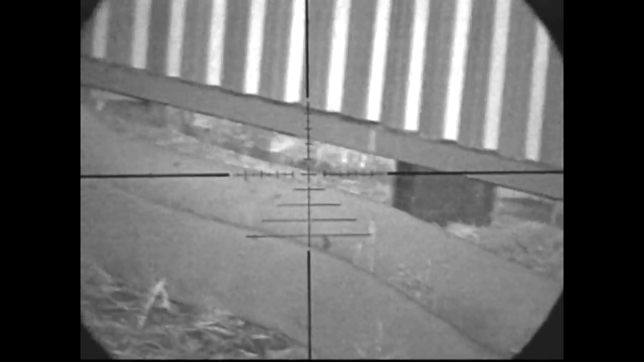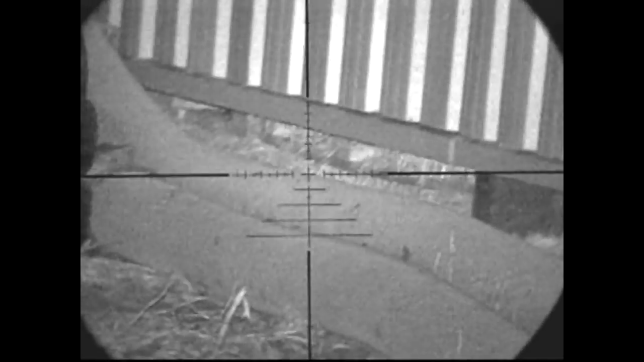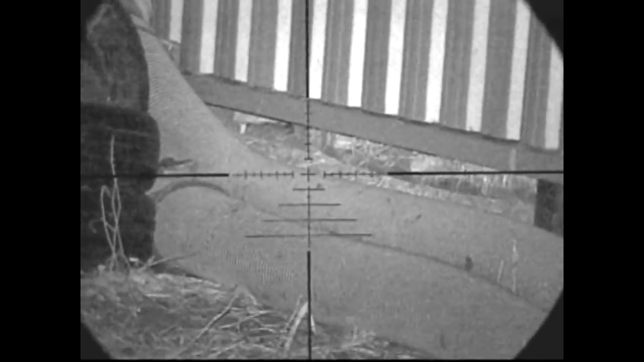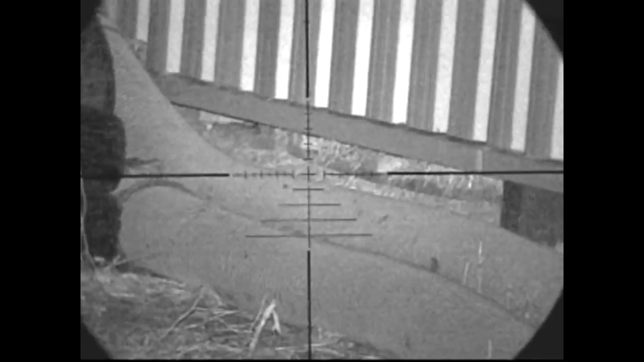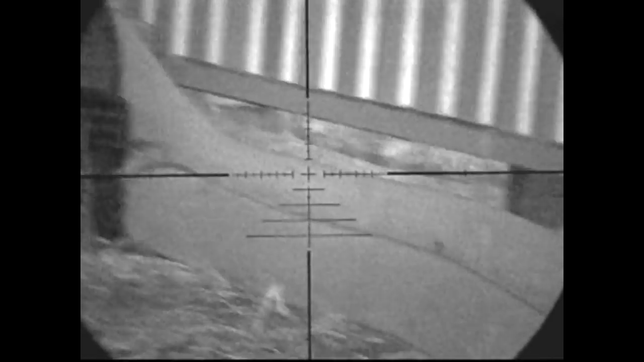Now this one, if you watch carefully, just quickly check there's nothing in there and go back. If you look carefully on the left hand side there, in the top left quadrant of that crosshair, you'll see some movement, and you'll see where his tail starts to spin. So again, that shows that one was hit with a nice clean headshot. He actually starts turning around and round and drills himself back down into his nest. So that's going to give the rest of the rats something to feed on for a week or two.